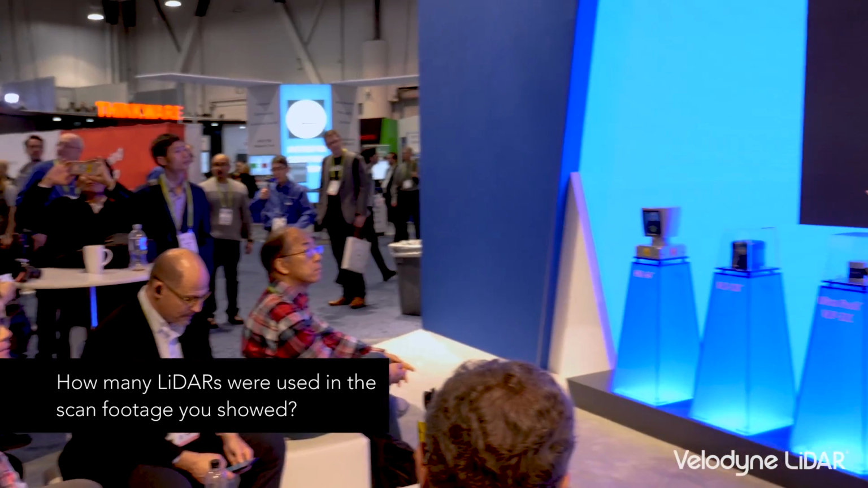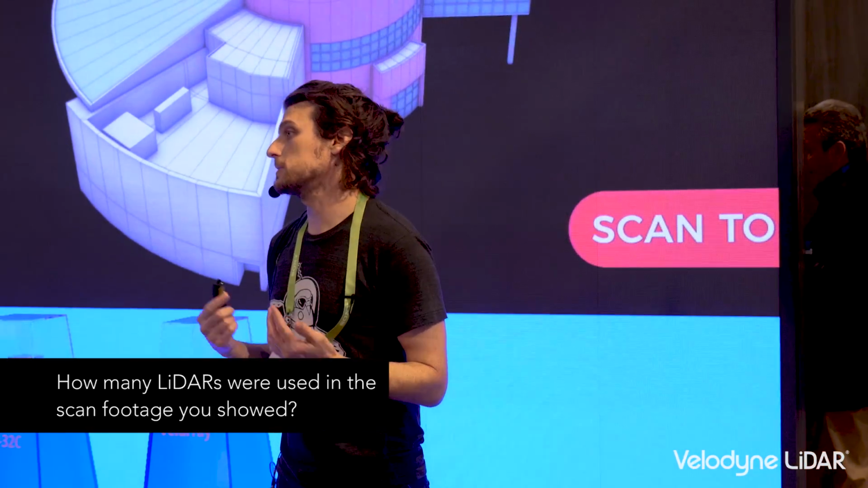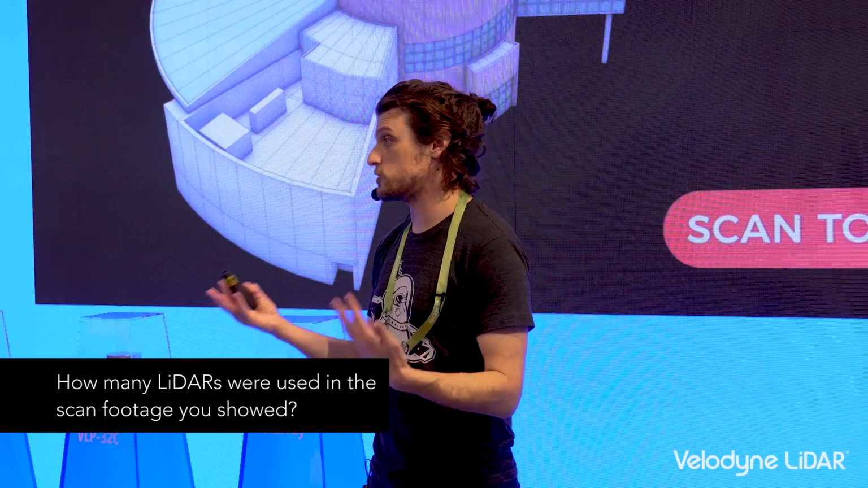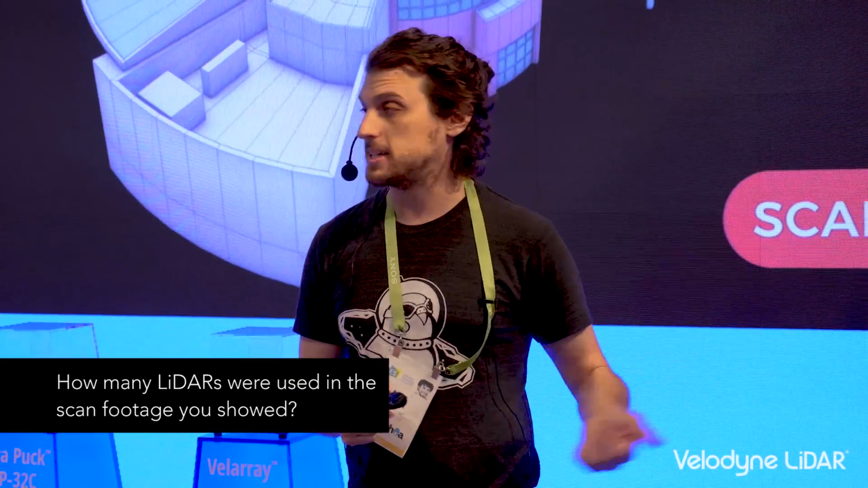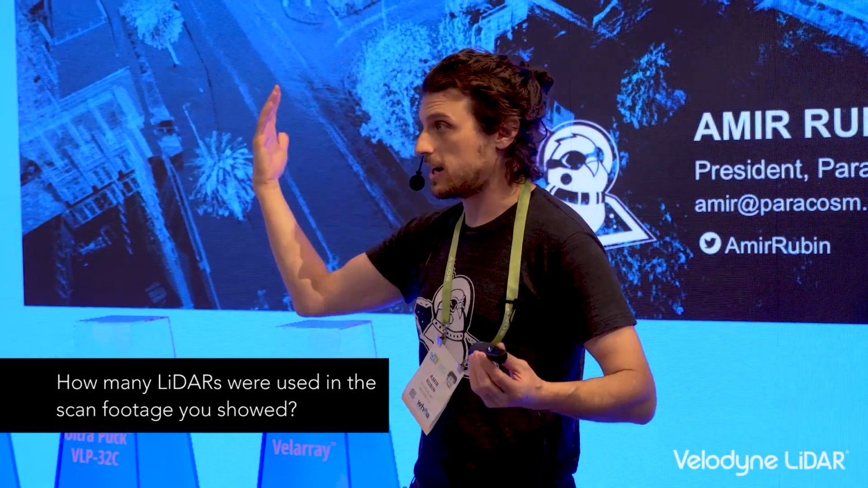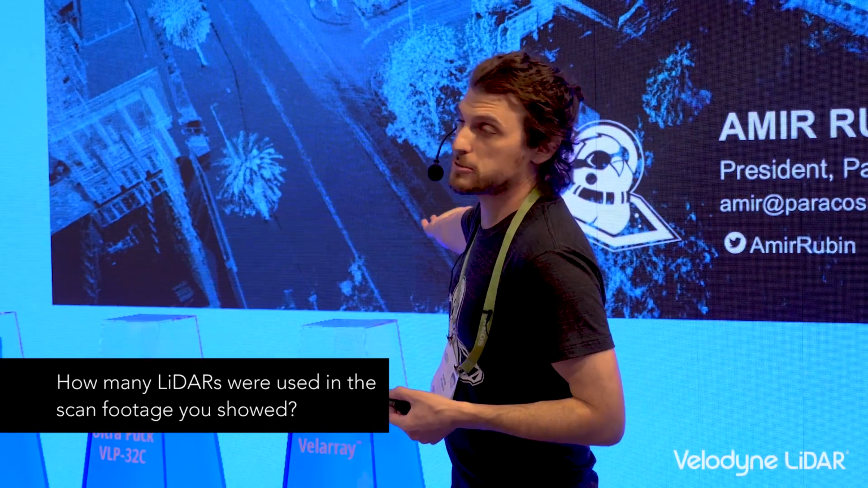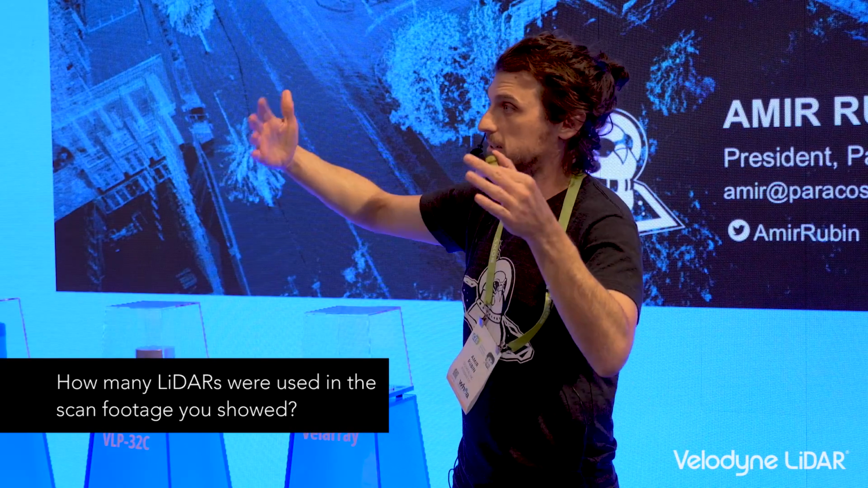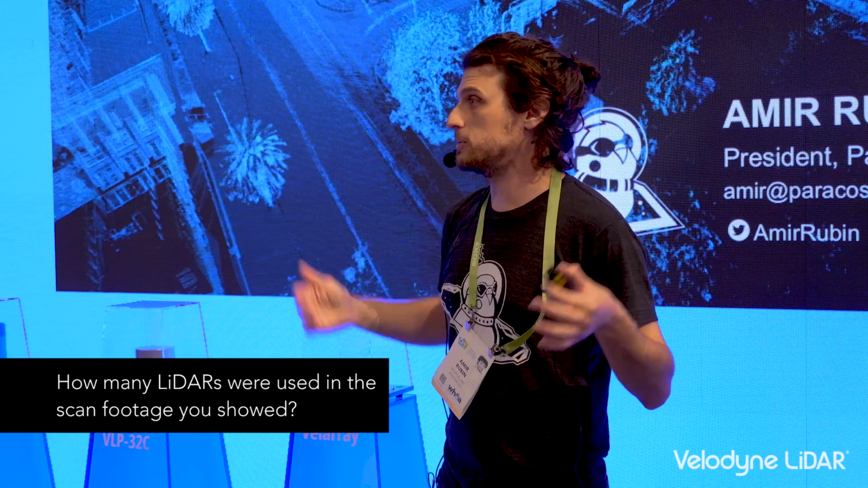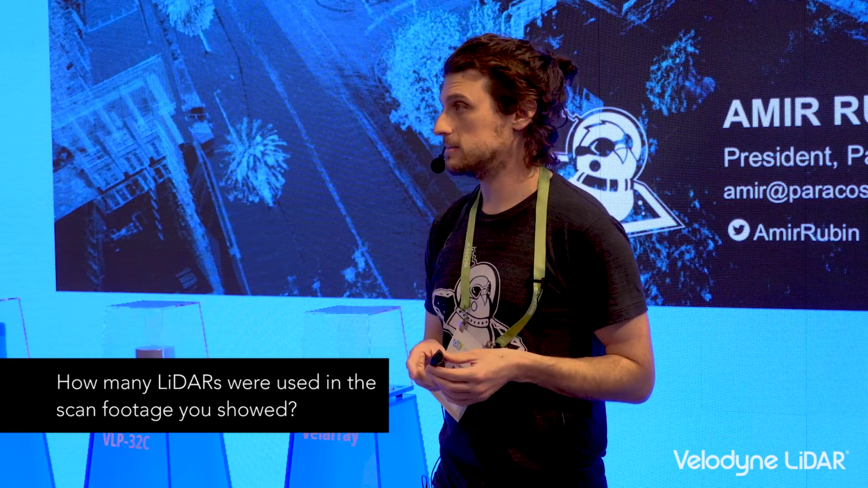Every data set that I showed off is captured from a single LiDAR. And so what's really exciting is the LiDAR has a 100-meter range, but because it's mobile, from the single PX80, we walk or drive through an environment, and like this environment is still captured from a single LiDAR because we move through the environment and we're constantly building the point cloud as we move through. So one PX80, one LiDAR, full data capture.